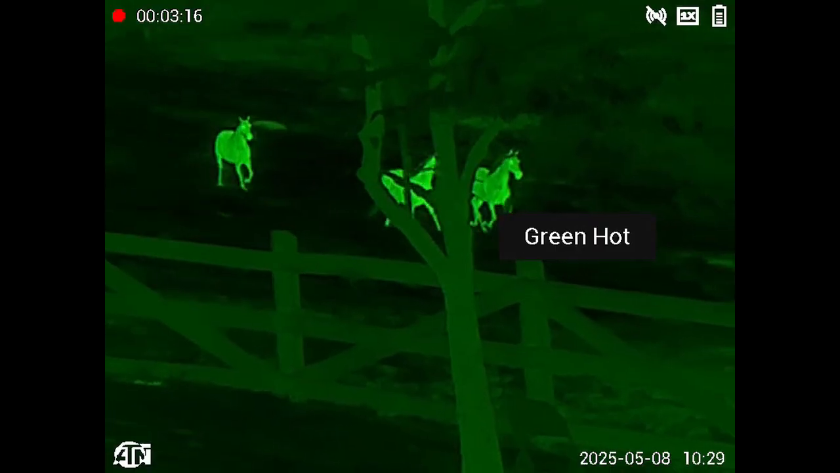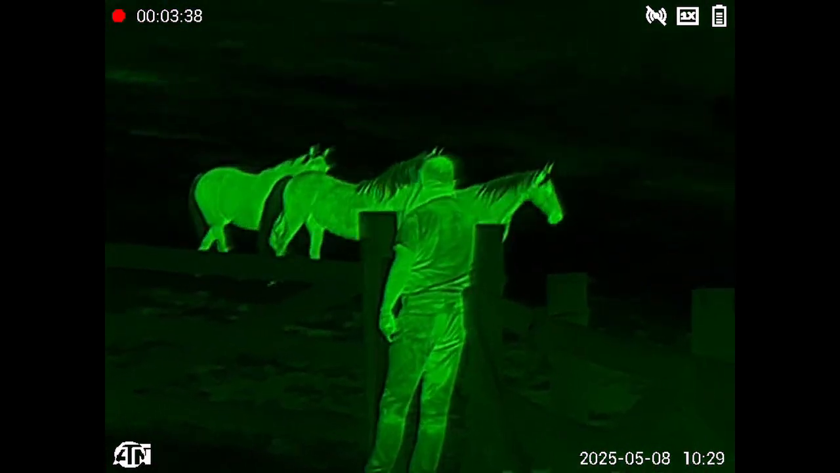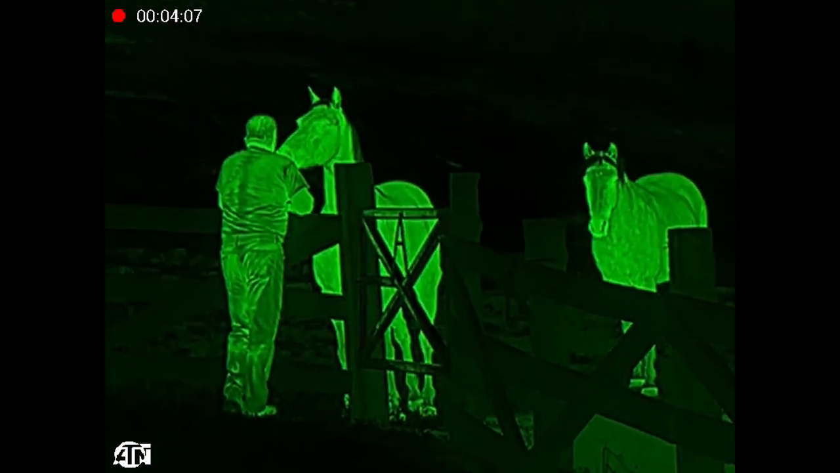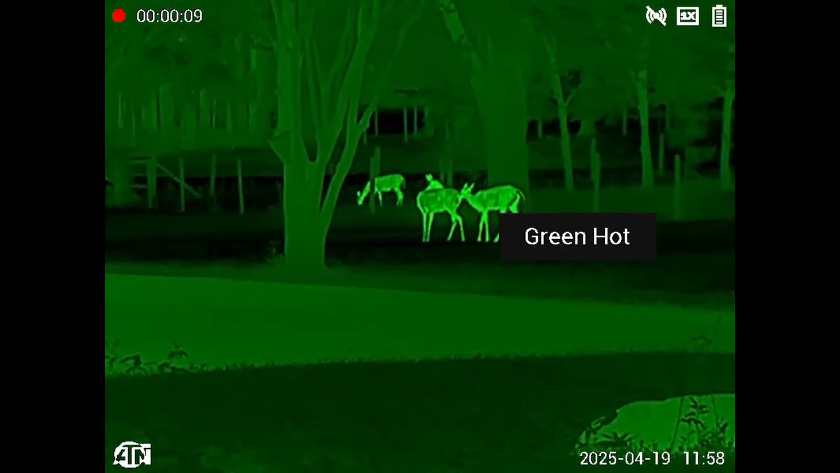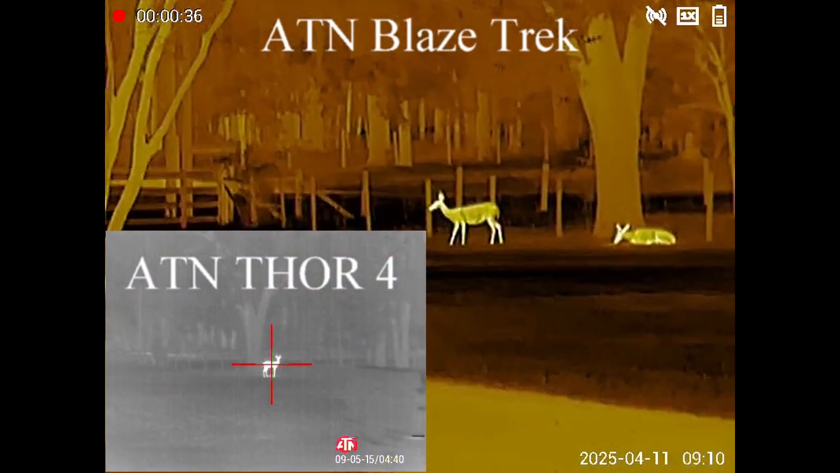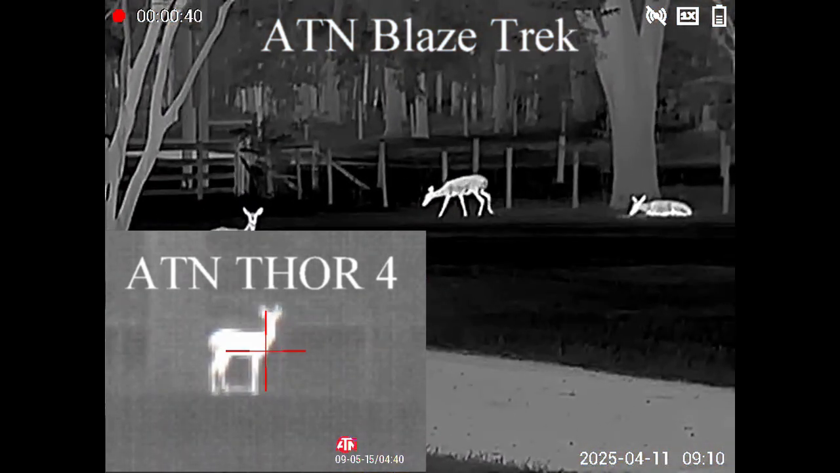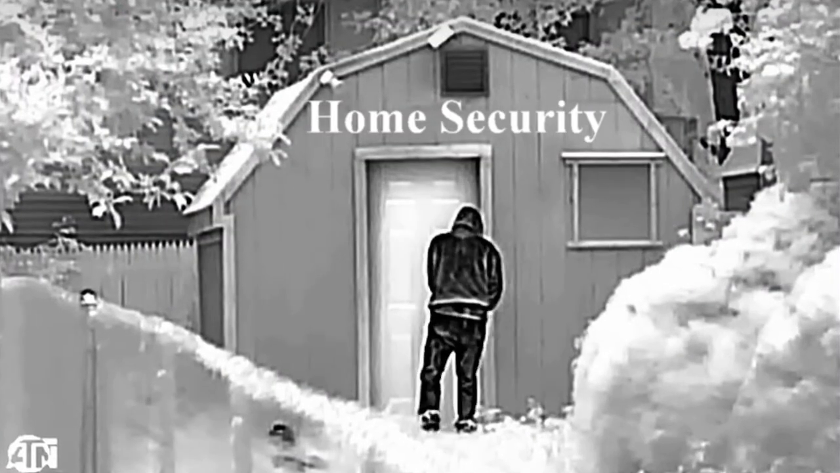Here I'm up in Kentucky. Went to visit my cousin. Got some horses coming down off the mountain. And they really pop. Isn't that amazing? Back in the front yard with some more deer. Now eventually you're going to have to think about adding a thermal scope, but we'll talk about that in a future video. Alright, so let's get to the home security.